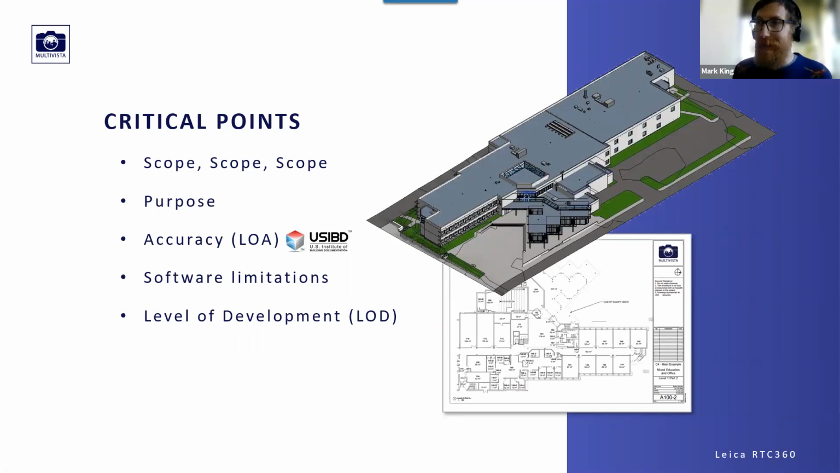The way things are scanned, the way things are drawn and modeled can be based on the purpose. If the focus is on removing certain things or keeping certain components, or the structural steel is critical, then we can focus effort on those sorts of things. So understanding the purpose often drives the way we scan and also the way we create the deliverables as well.